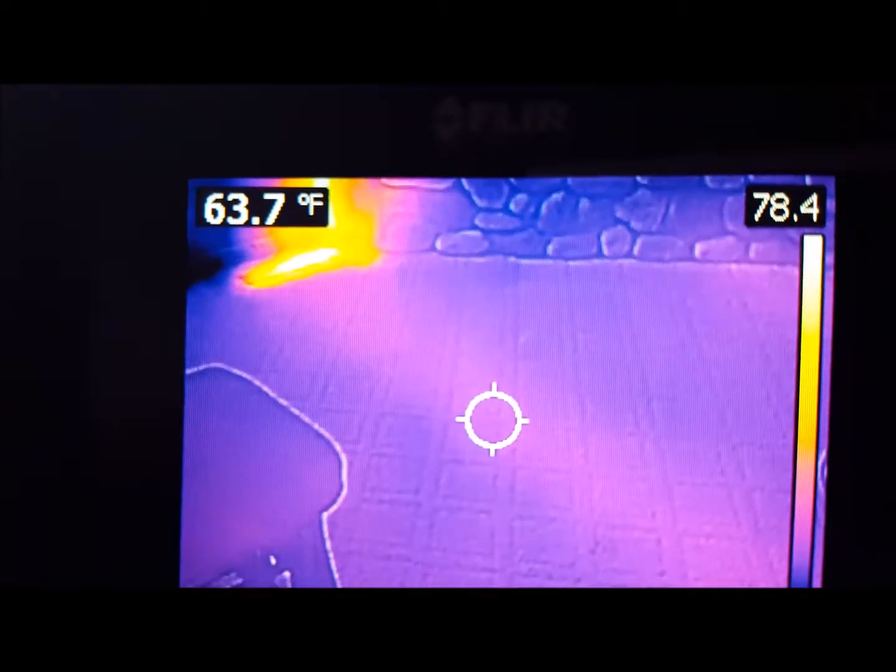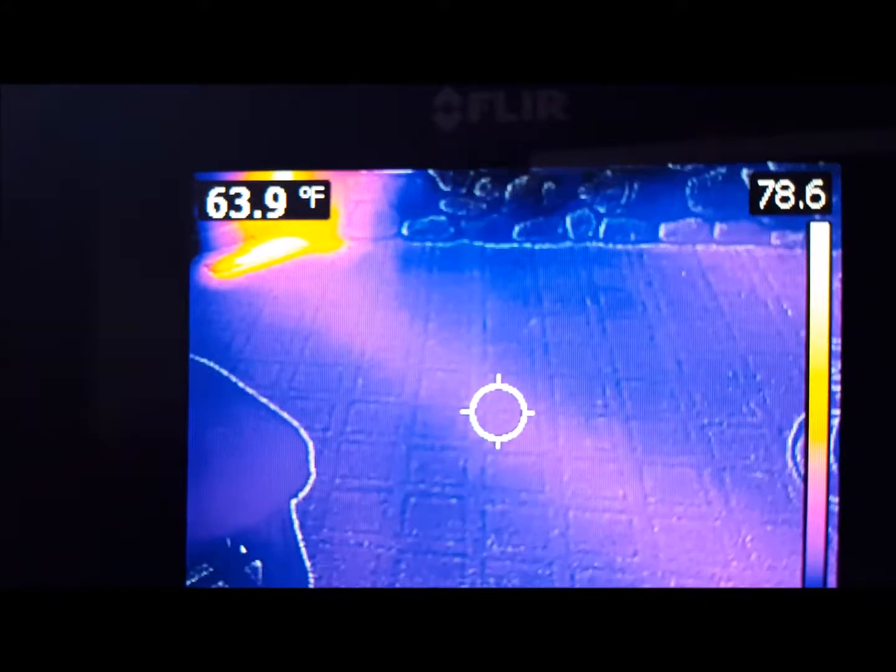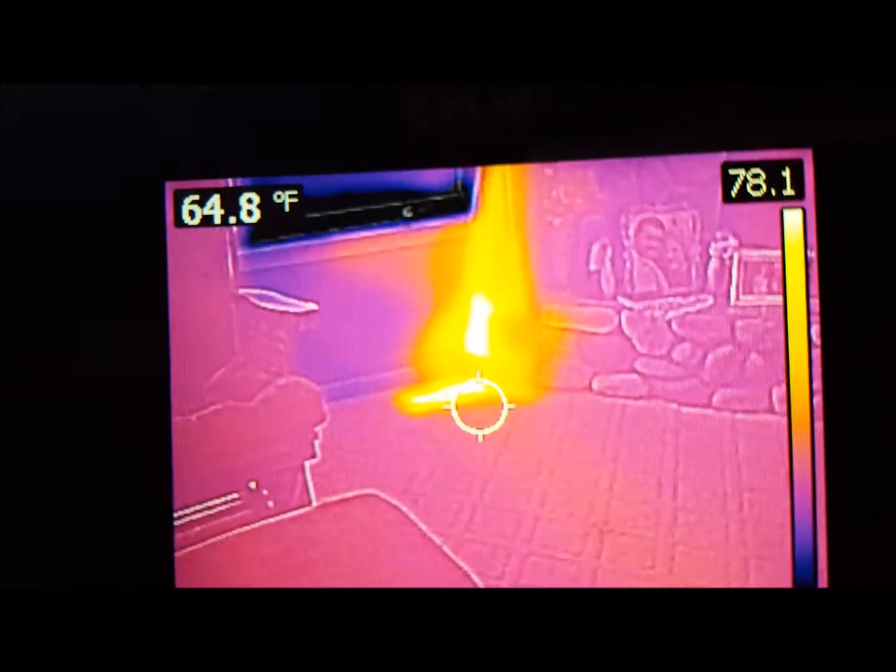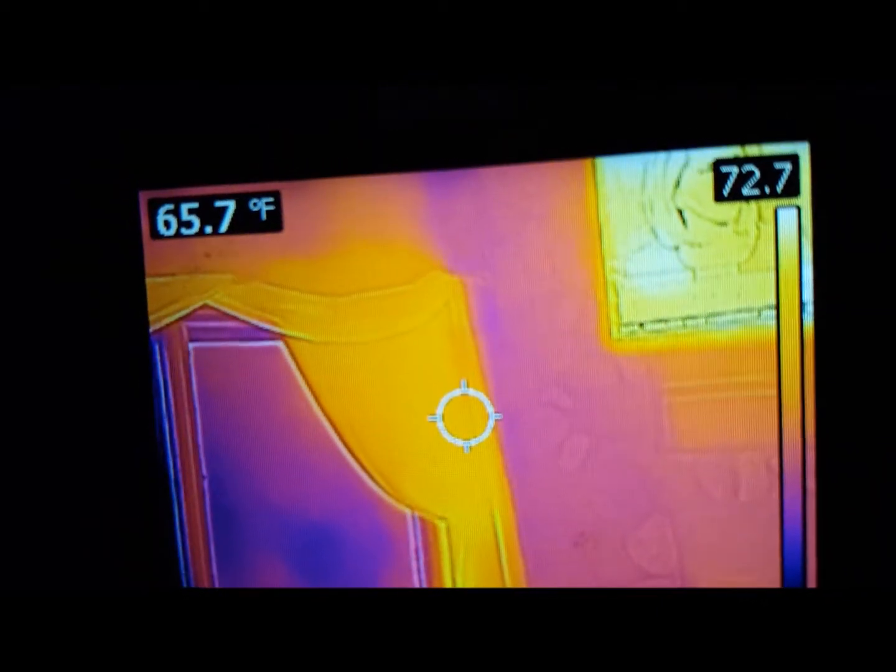And conversely, the same thing would be true in the summertime when we'd run the air conditioner. Instead of an orange pathway where the heat runs, it would be blue. Then of course the really orange over there is the heat coming out of the register and warming up the walls.